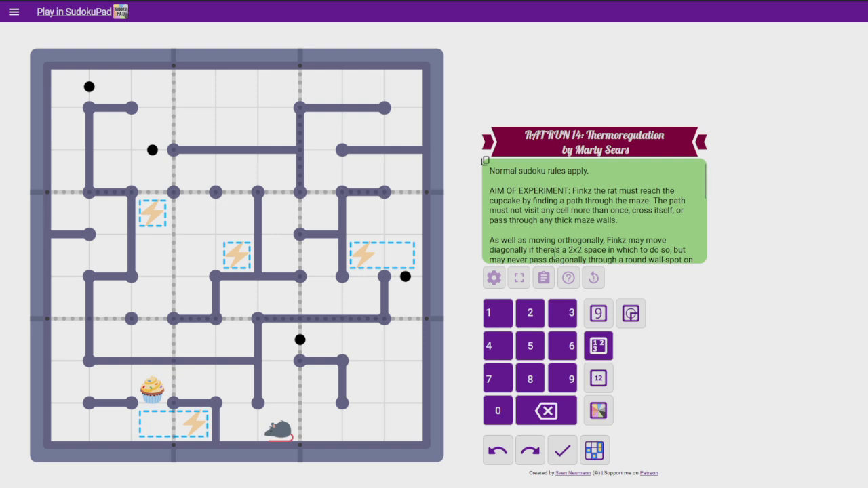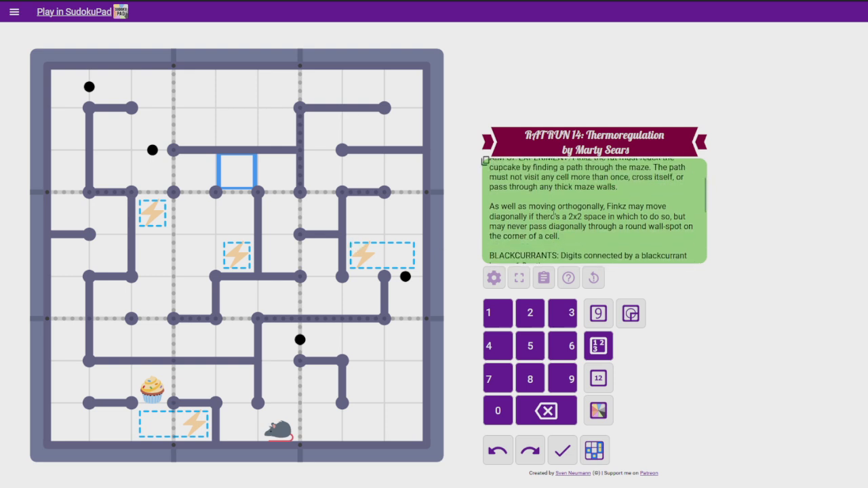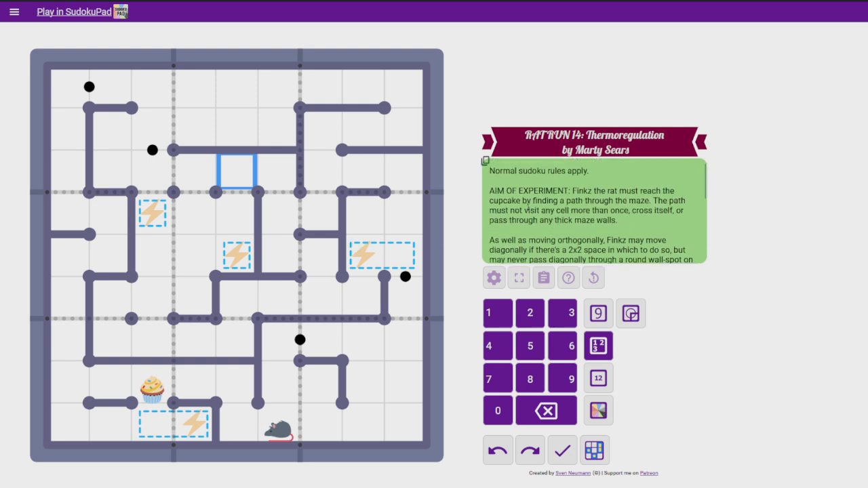So let's get started. Let's talk about the rules. First off, normal Sudoku rules apply. So we have to put digits 1 through 9 in each 3x3 box, in each column, and in each row. Normally I say that backwards. I don't know why I said it in that order. Row, column, and 3x3 box. In this puzzle, the 3x3 boxes are denoted by these dotted lines, because these wall lines are something completely different, which is what we'll talk about now.